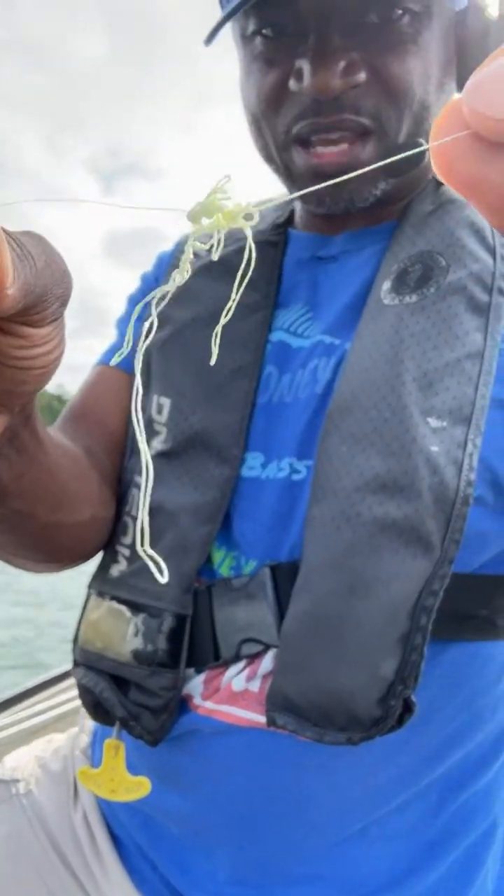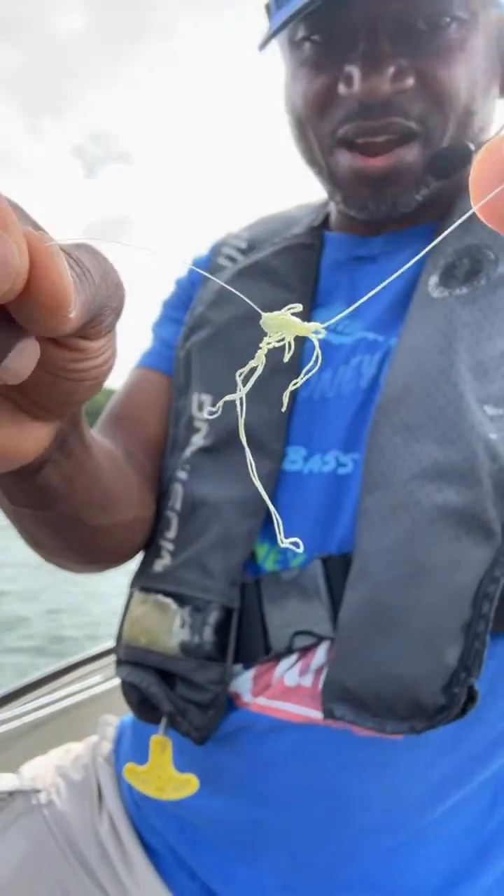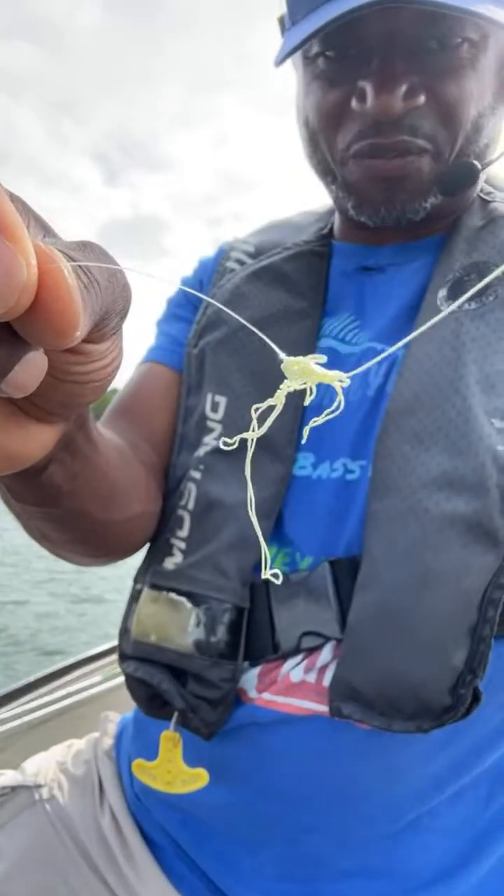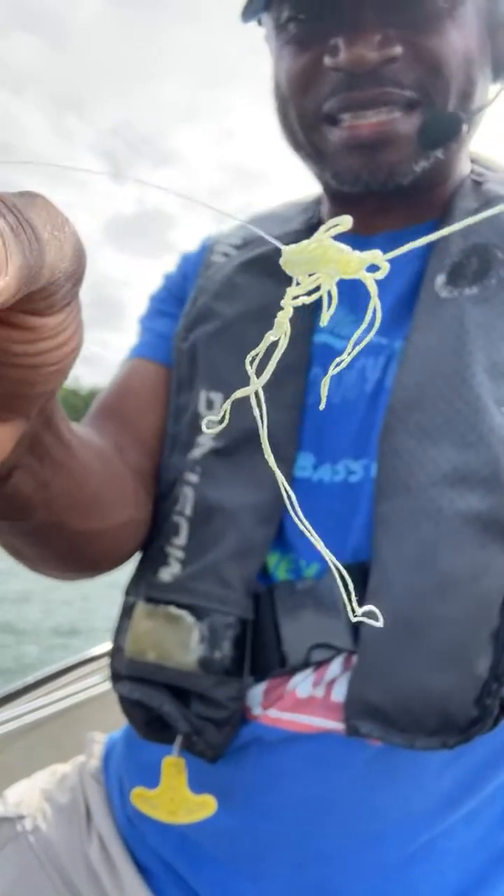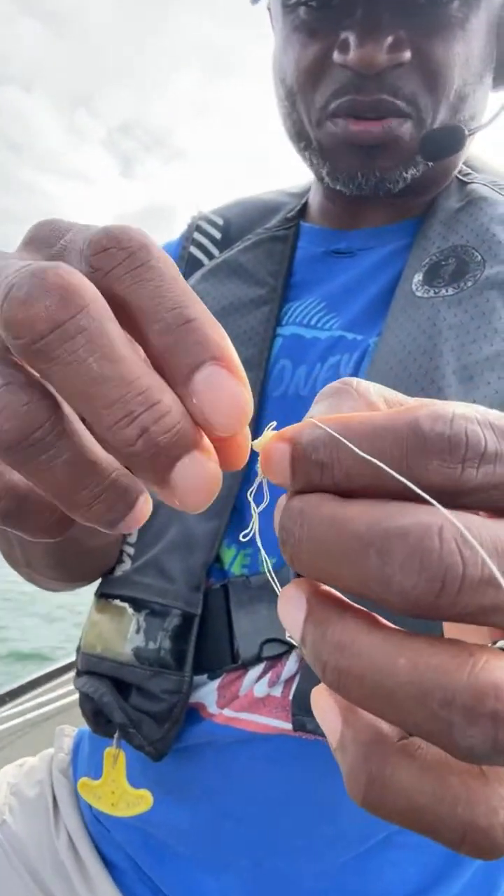Can you guys see it? There it is. And on a scale of 1 to 10, 10 being extremely bad. All right, Texas Noob says yes, I can get it out. DL Peck Fishing says I can get it out. So on a scale of 1 to 10, how bad is that knot right there?